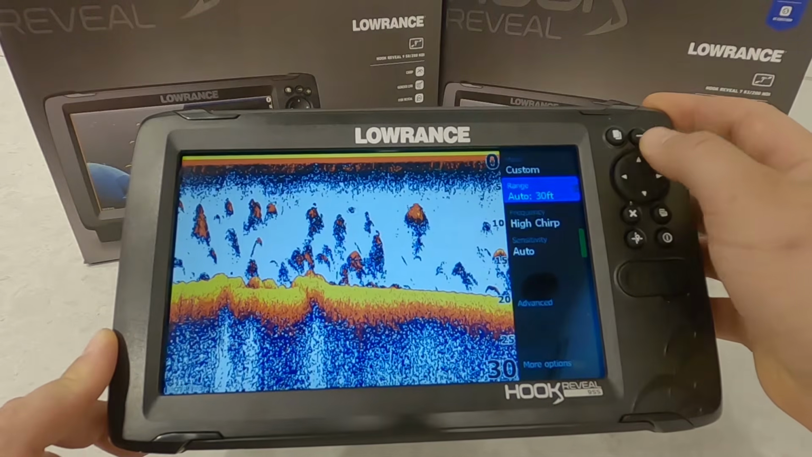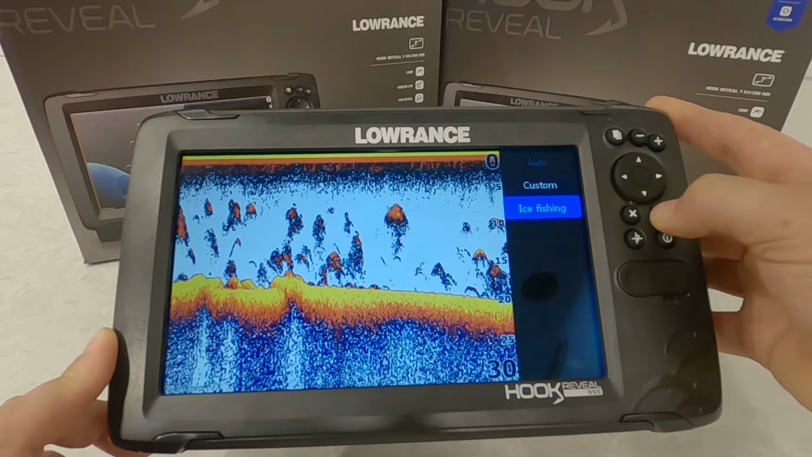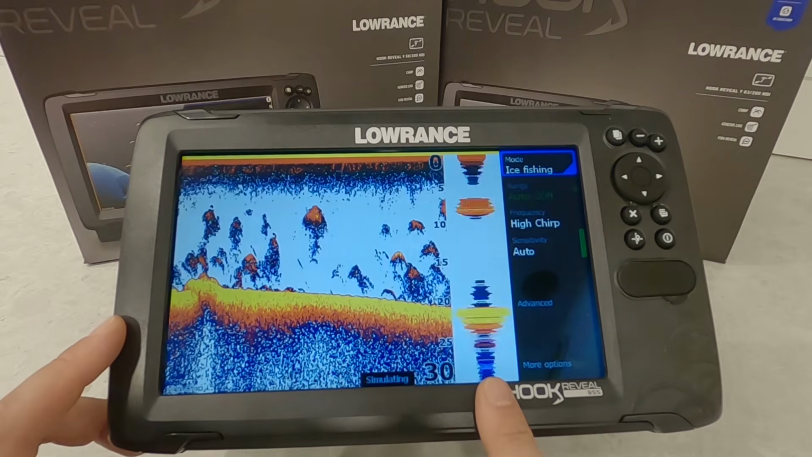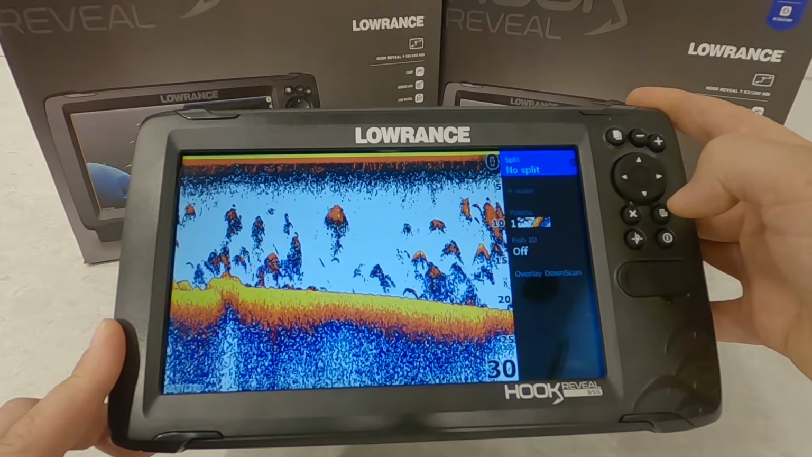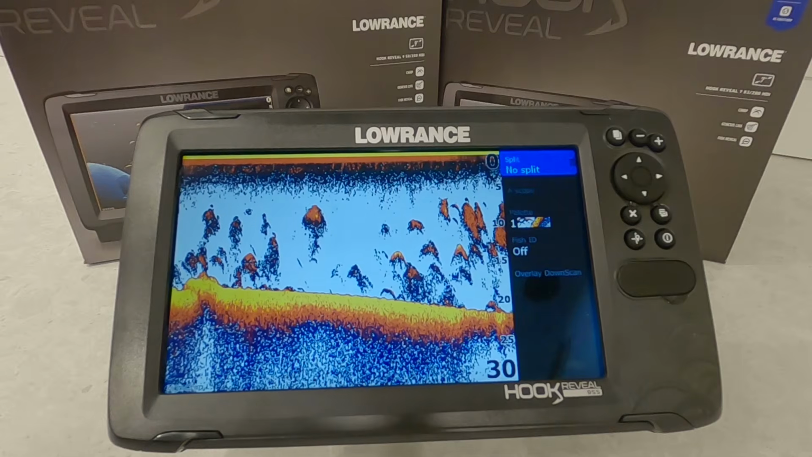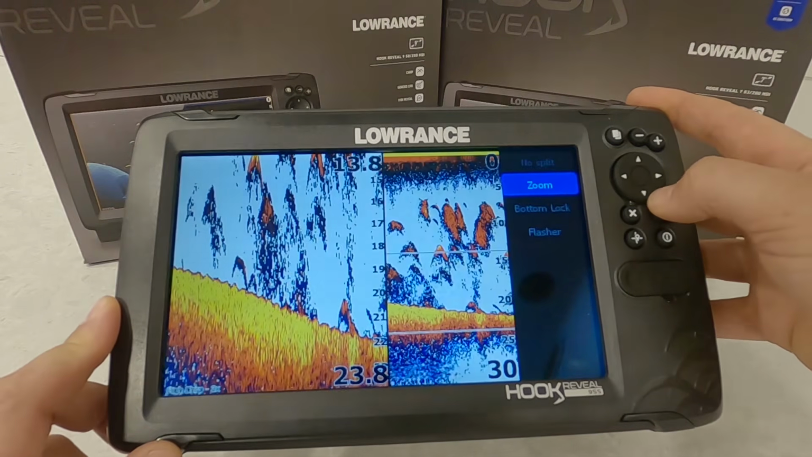Now, no matter what mode you're in up here, we'll just talk about ice fishing for a little bit as well. It does automatically turn on the amplitude scope when you go into ice fishing, which is like a traditional flasher. And I'm sure there's some other tweaks behind the scenes as well. Come down here to more options, and what I was getting at is that more options is available no matter what mode you're in. So we can do split, we can do split zoom.